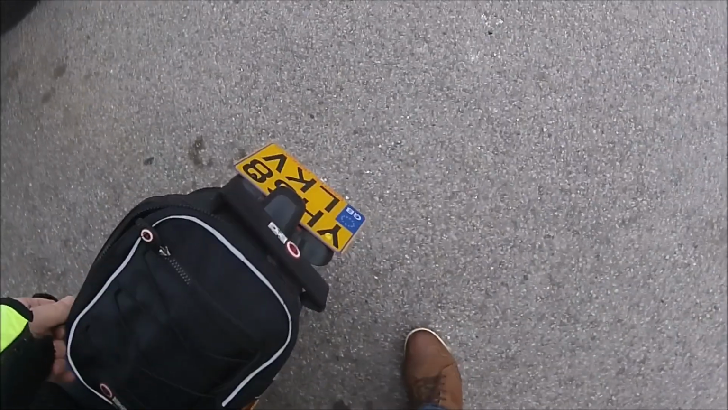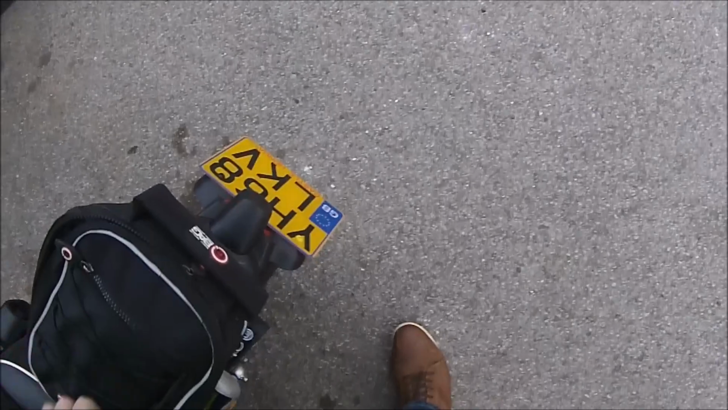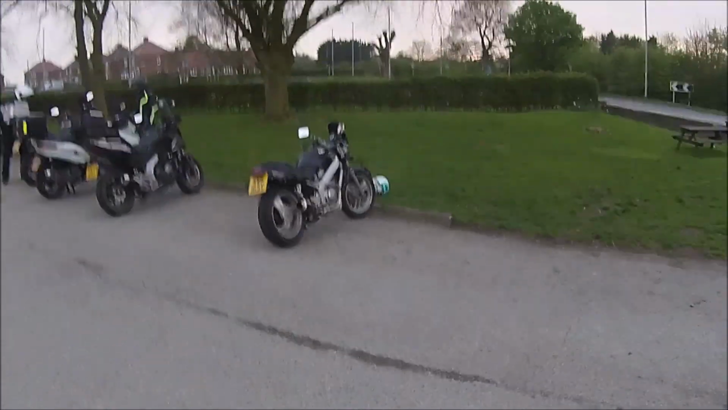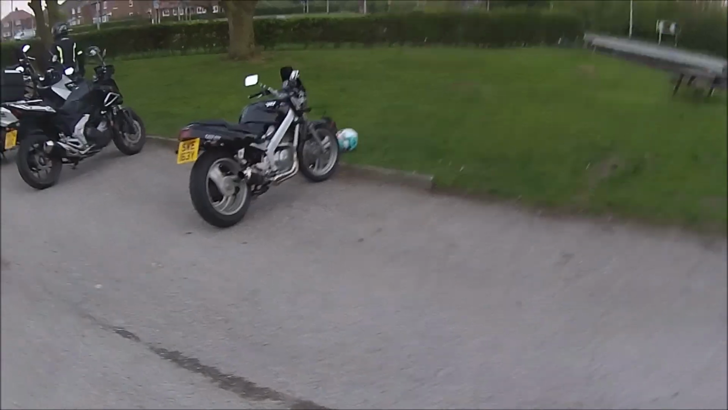So I've had our cup of tea, and we're going to head back now as we're losing the daylight. Just have a quick look at the bikes that have come up, what's left. I was just admiring an old Yamaha 900 version, which is over there. Same year as my old gal. Little 125 there, and it's got all that to lug about.